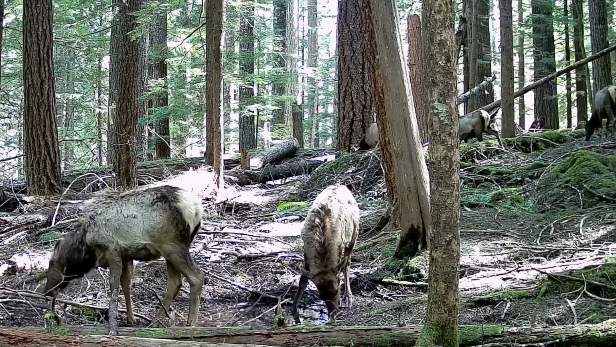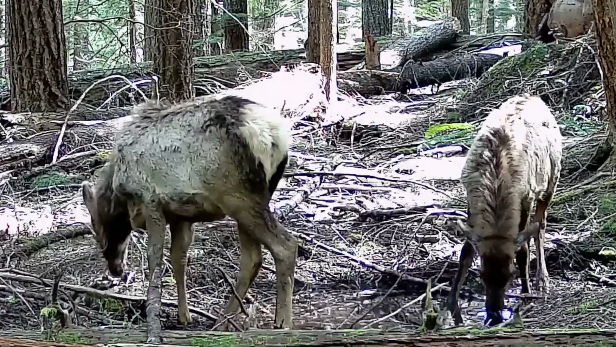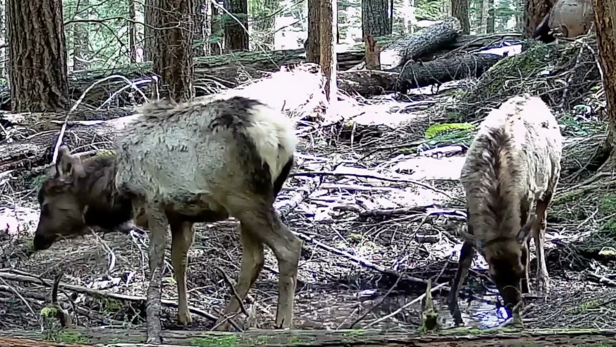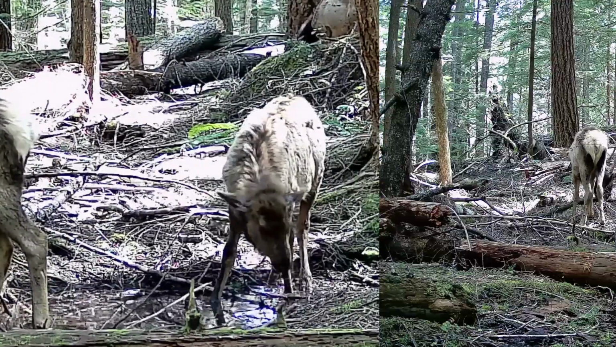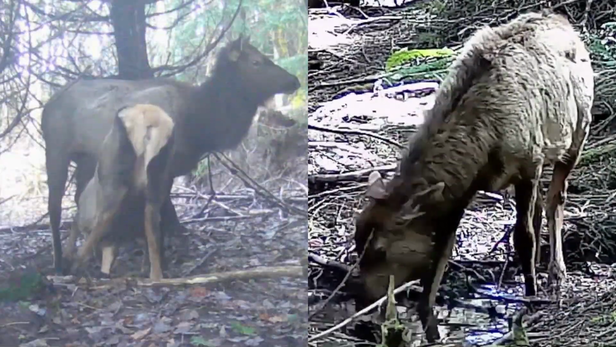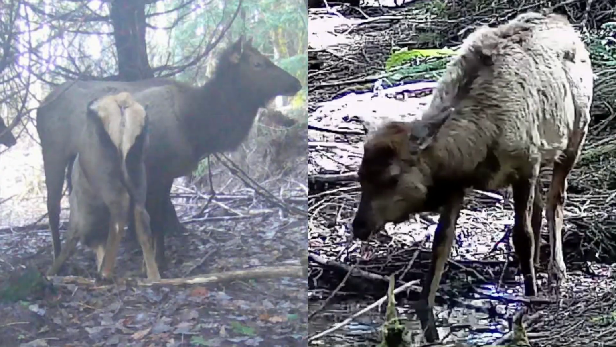The calves are pretty good size here. They're over a couple hundred pounds, and occasionally you'll see them still trying to nurse from their mothers. You see the calf and cow on the left here. The calf is just a little bit smaller, and as you can see, she's still nursing.